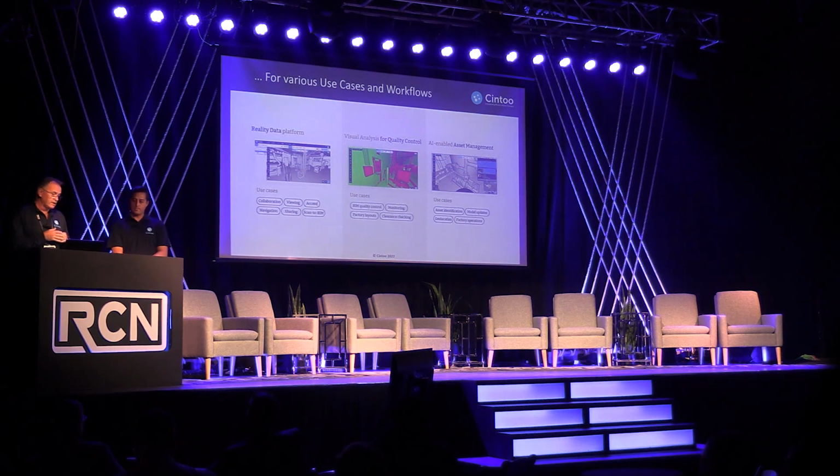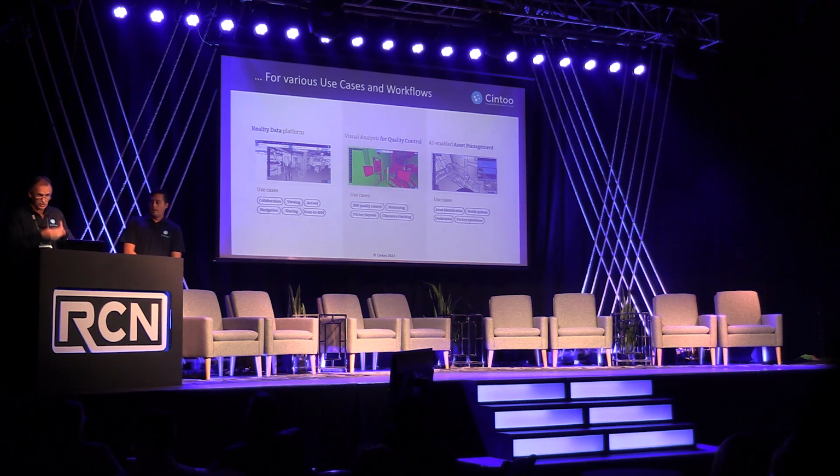First one is everything, as I said, sharing, collaboration, managing the access to your scans. We can also organize your scan data in various regions, or what we call work zones. You can manage the user access per project or per work zone. You can distribute the data. This is value proposition number one. In the middle is more about quality control, when you need to compare the existing conditions that you have scanned to your BIM or CAD model to detect issues.